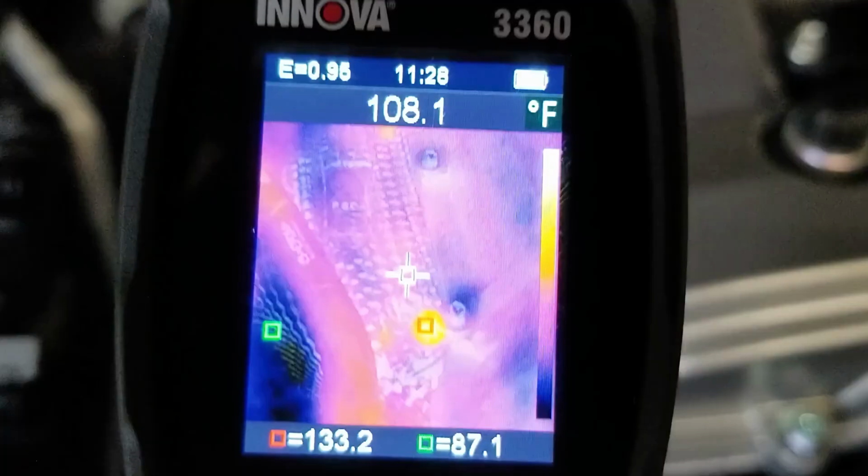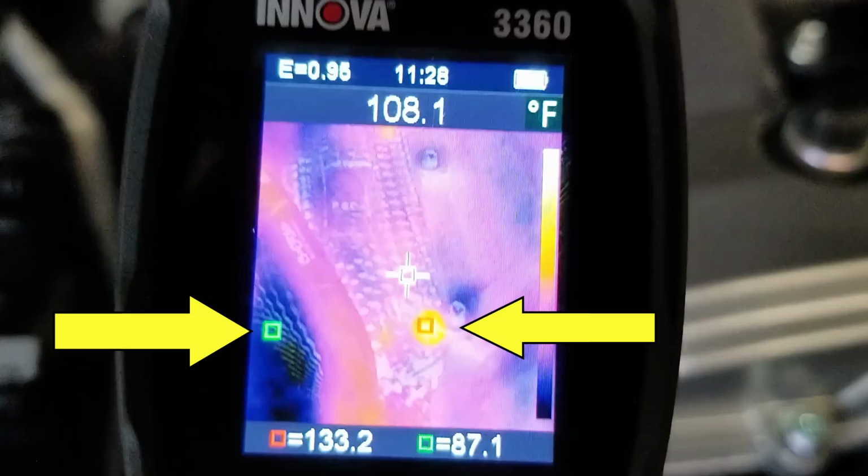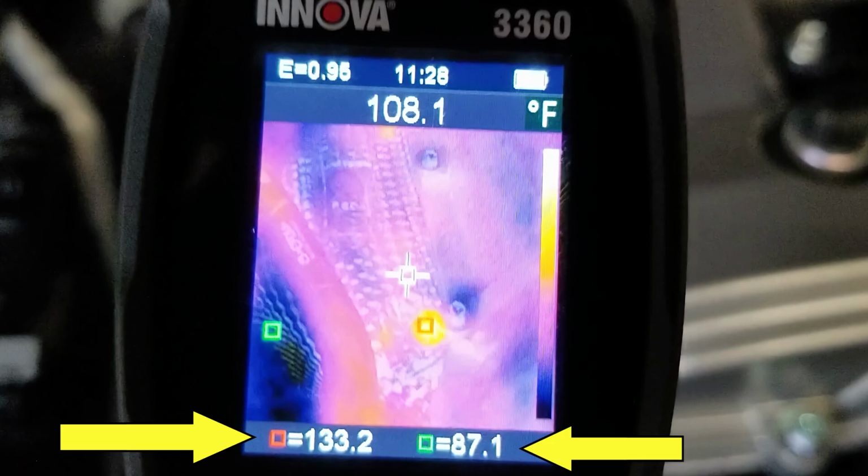Also, I should mention, I didn't mention it in the video, and I just realized it now, that in the image, if you see there's a little red and green box also on the display. The red shows where the hottest part of the image is, and the green shows where the coldest part of the image is, and those two temperatures are shown, the numbers, at the bottom of the screen. I should have mentioned that when I was looking at it previously, and I just realized now that I forgot. Okay, back to the video.